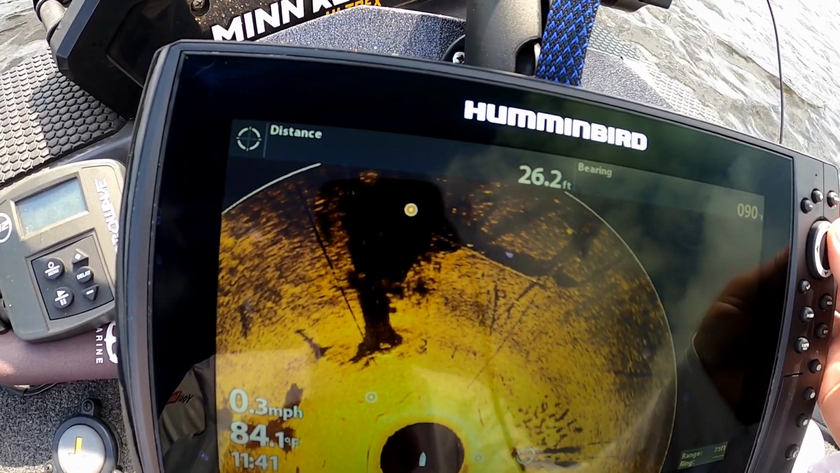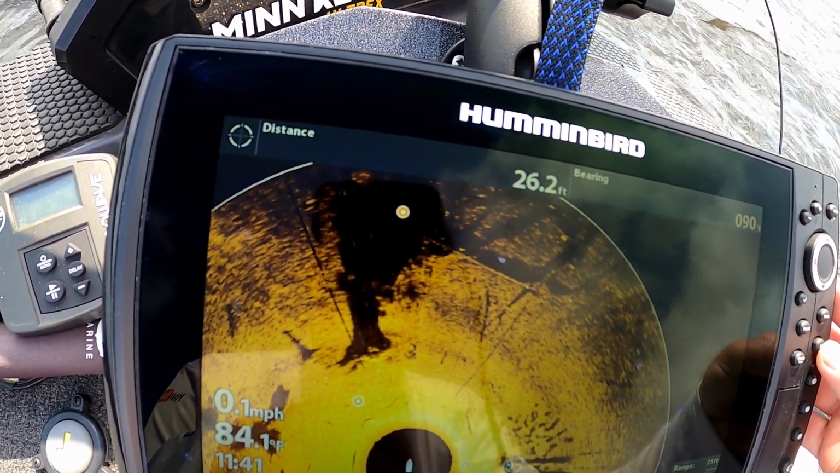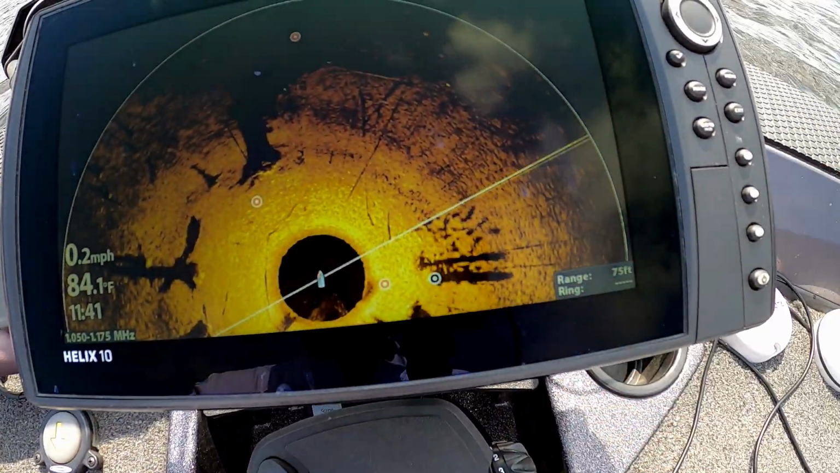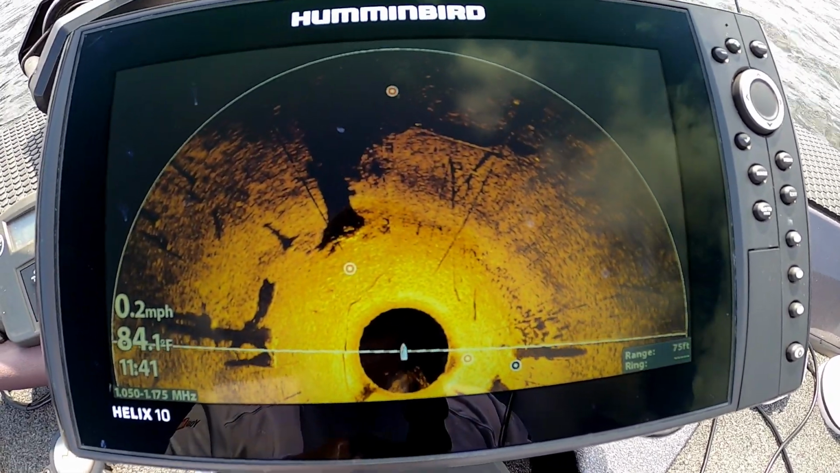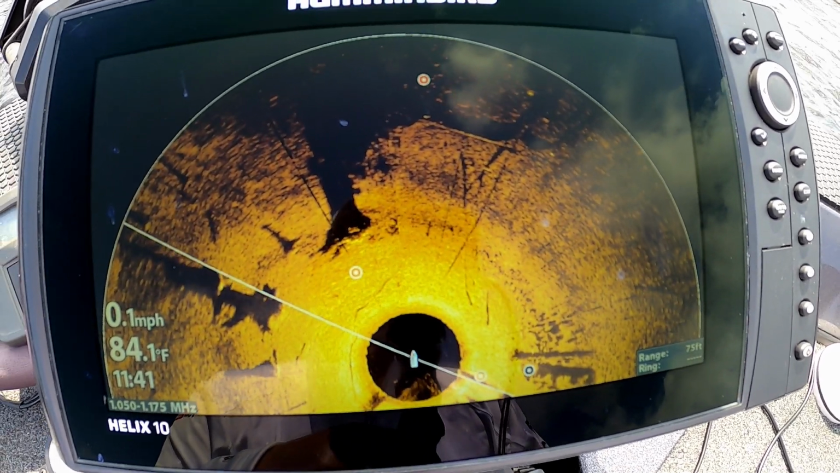I have a waypoint on this tree here too, but it's off a little bit, so we'll mark that on the 360. So see, you can put a waypoint, so I can actually ease around out here and mark these fish and these stumps on my 360 up here on the dash.